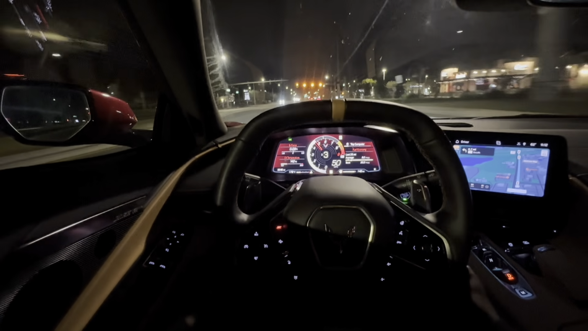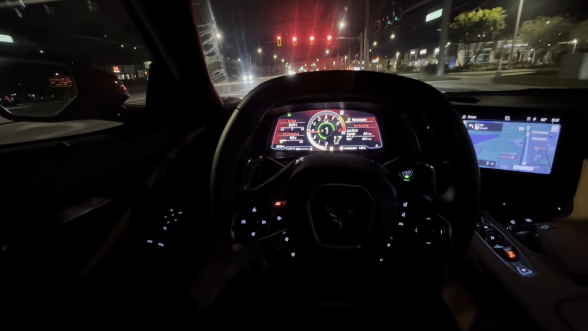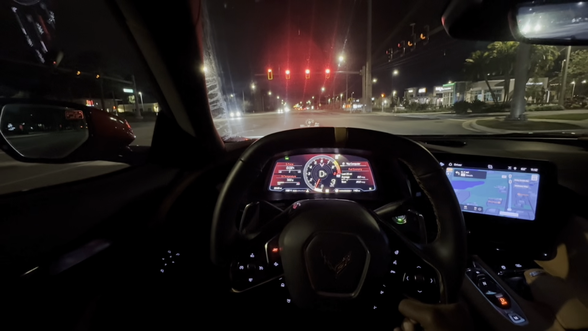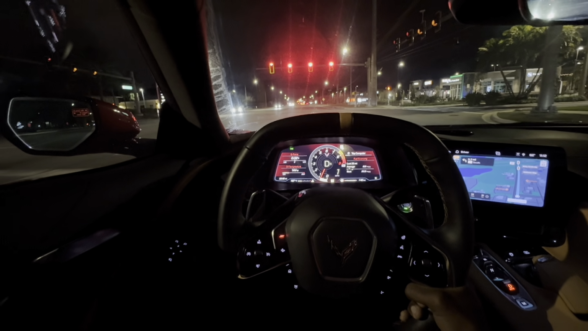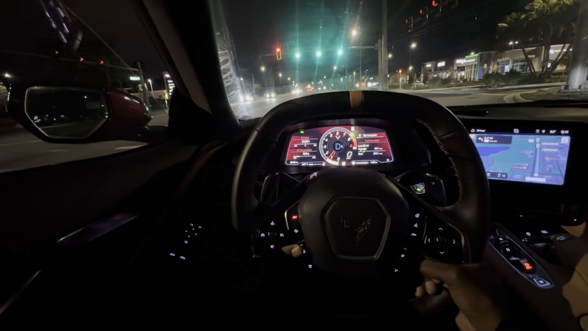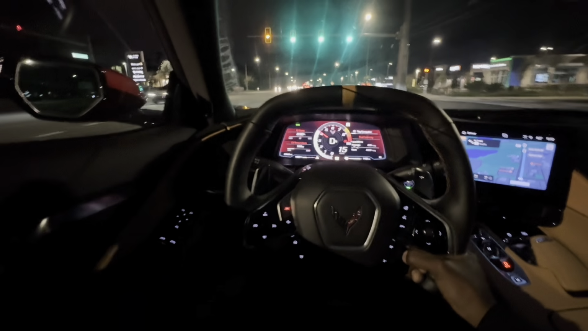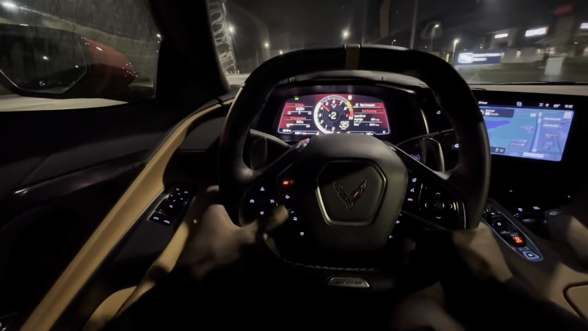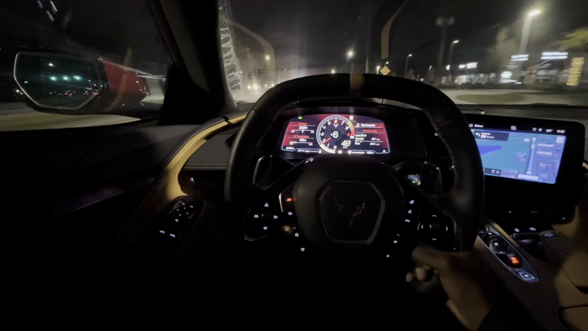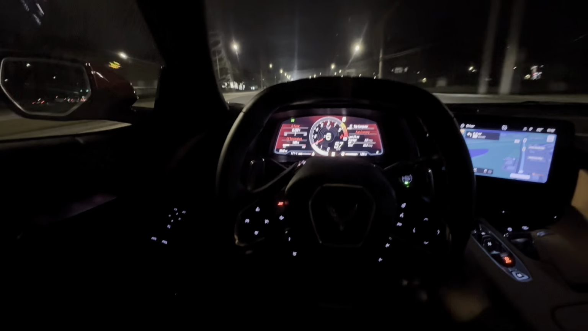Bro, I'm getting hit by every single red light possible. All right, this time I'm gonna roll down the window so y'all can really hear the engine, bro. I'm gonna let y'all really hear it. I'm just gonna roll it down that much. I ain't gonna lie, this car be burbling, making rumbling noises. It sounds so good. It literally sounds so good.